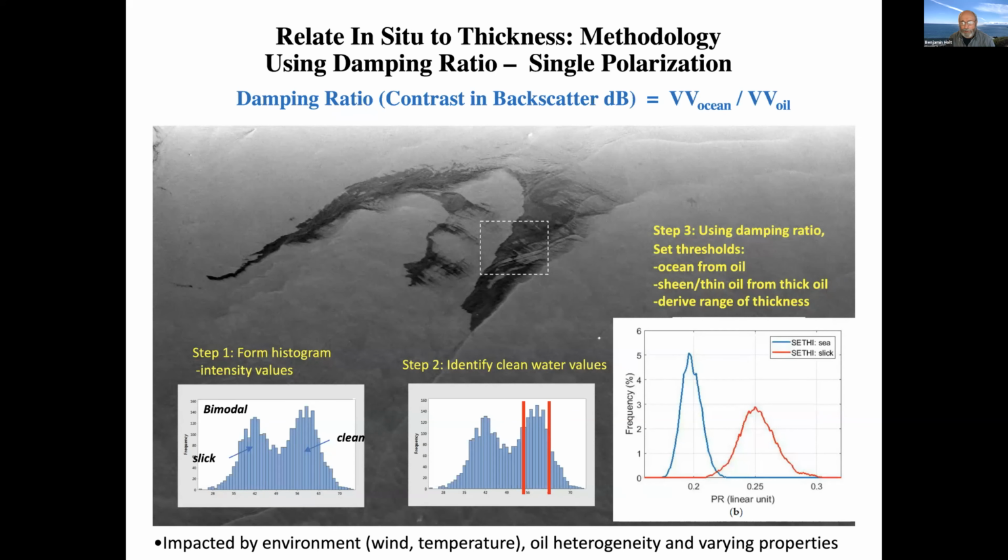As our colleague that I'll show later flips those two and describes it as the contrast ratio, but basically it's the same idea where you're using the differences between the radar response between the ocean and the oil. And from that variation, we hope to use different levels of the damping ratio to provide information on thickness, different ranges of thickness.